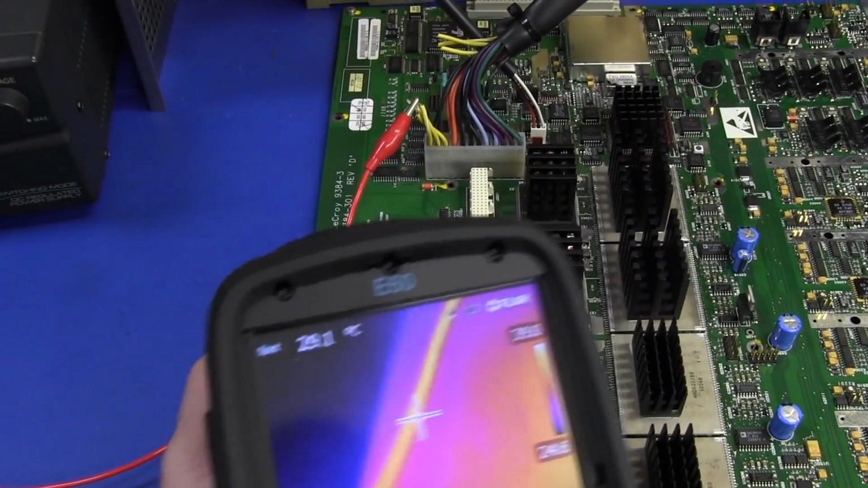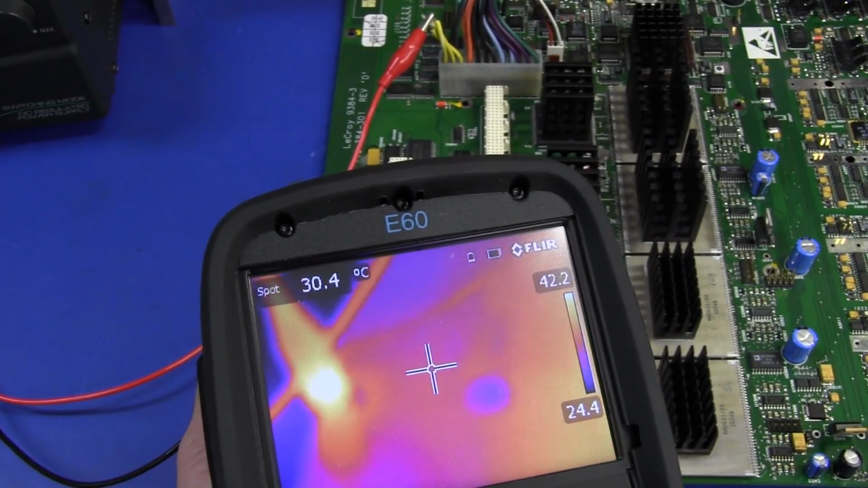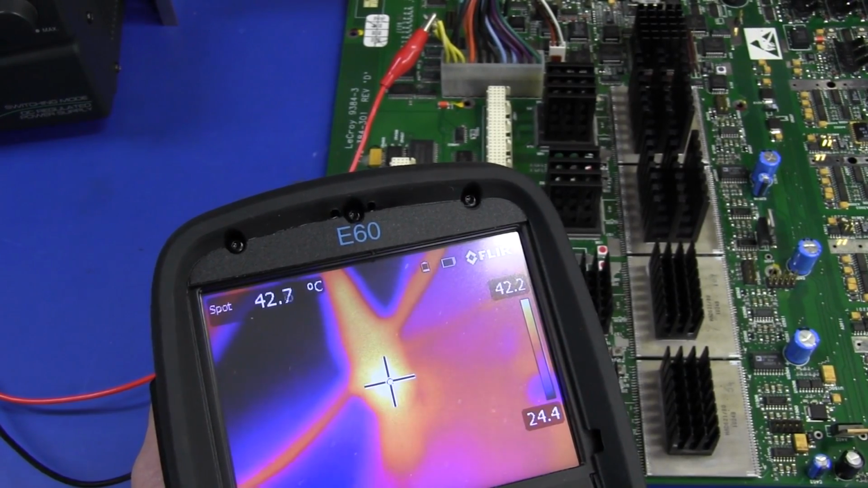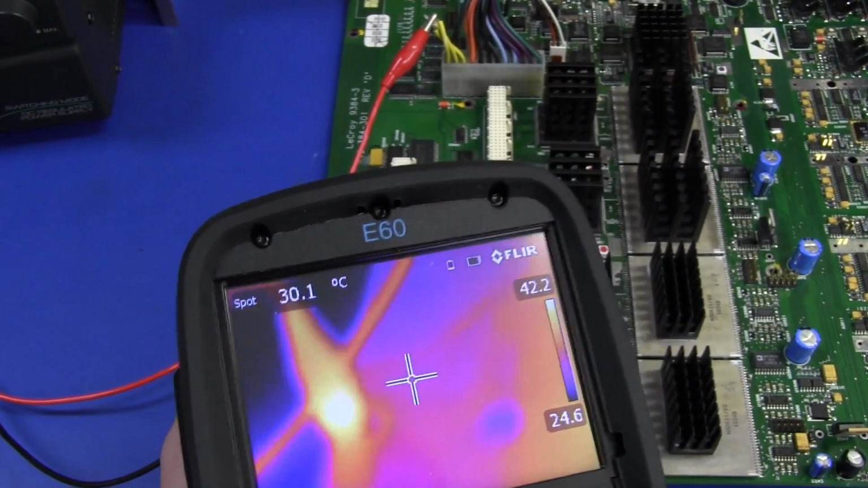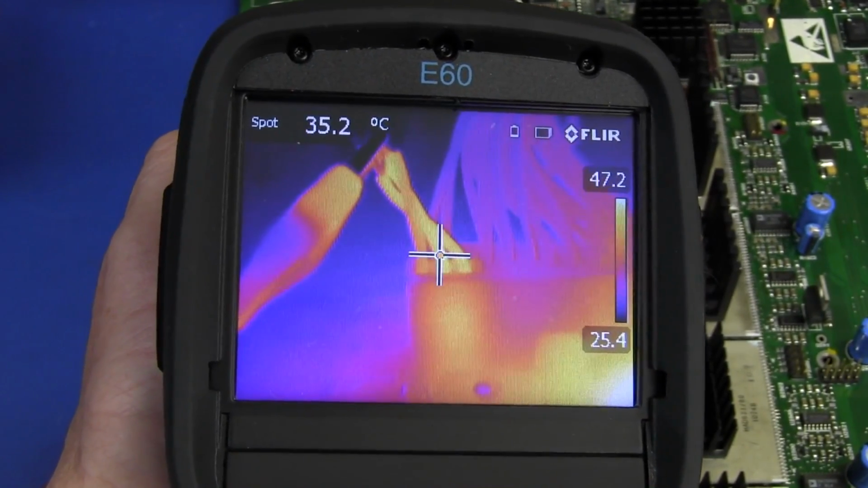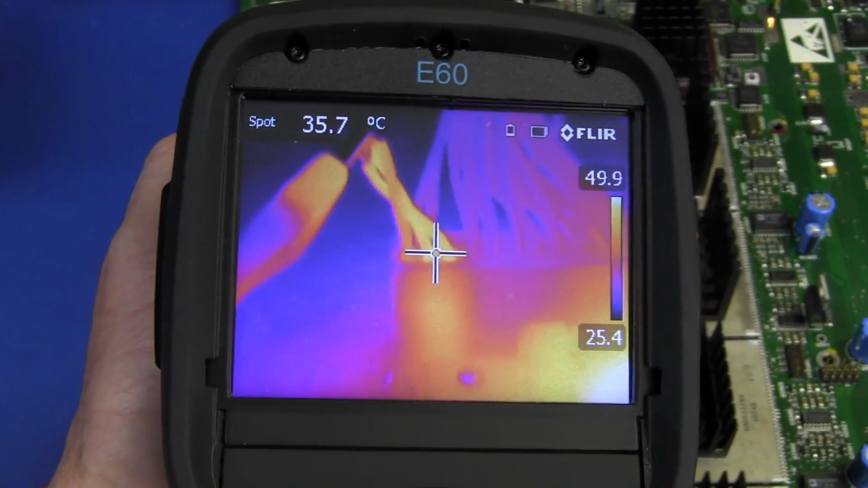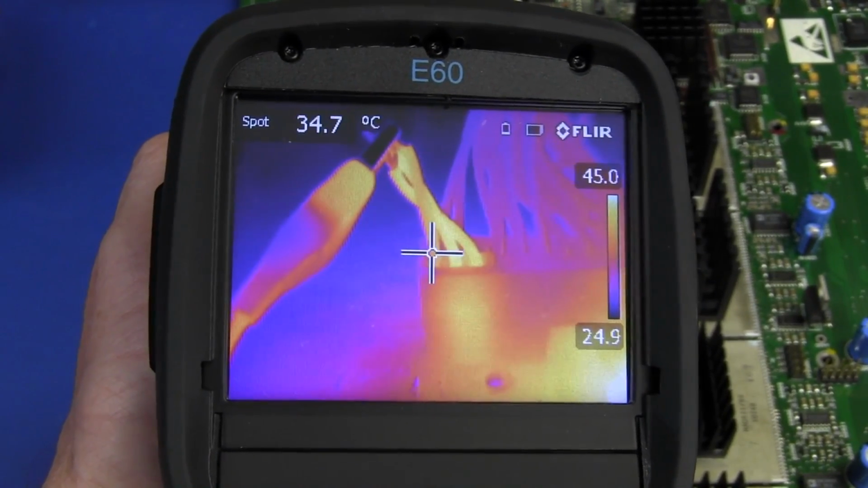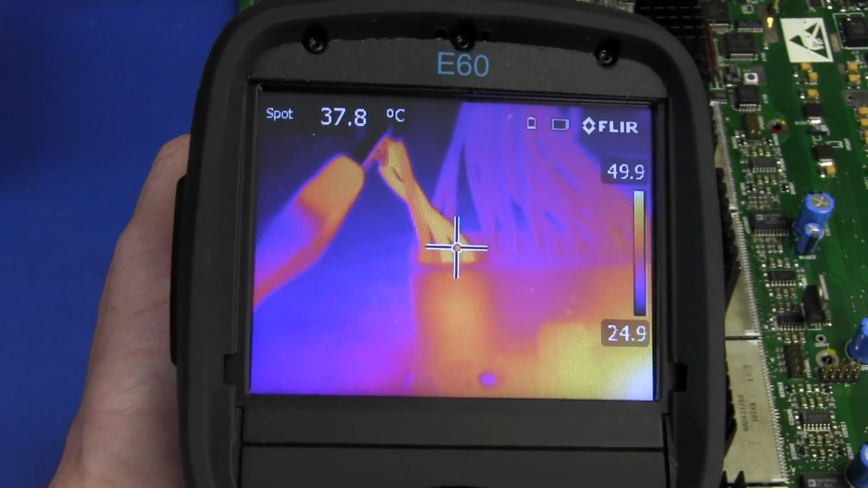If we take a look around, there you go, you can see the connector, and you can see the heat spreading out from that connector there. That connector is getting up to 42 degrees. It is actually pretty darn hot. Now if we have a look at the connector, you see how the two right hand wires are about 40 degrees, and the one on the right hand side that I said had no current flowing through it, or very little current, you can see that there is no current flowing through that other wire.